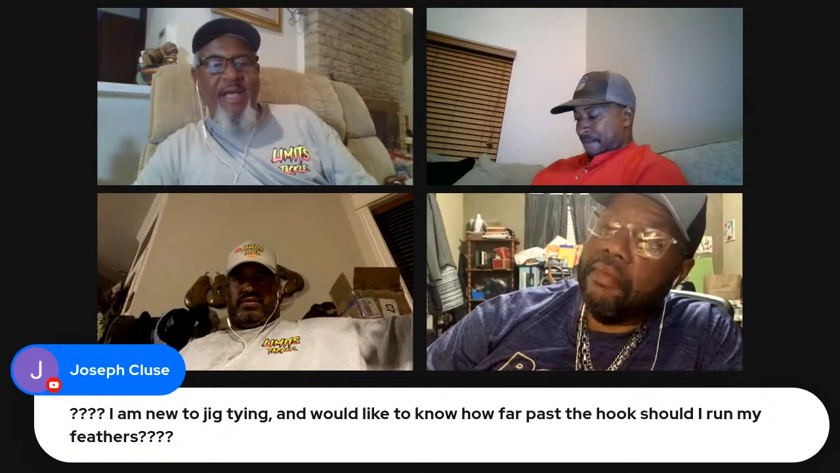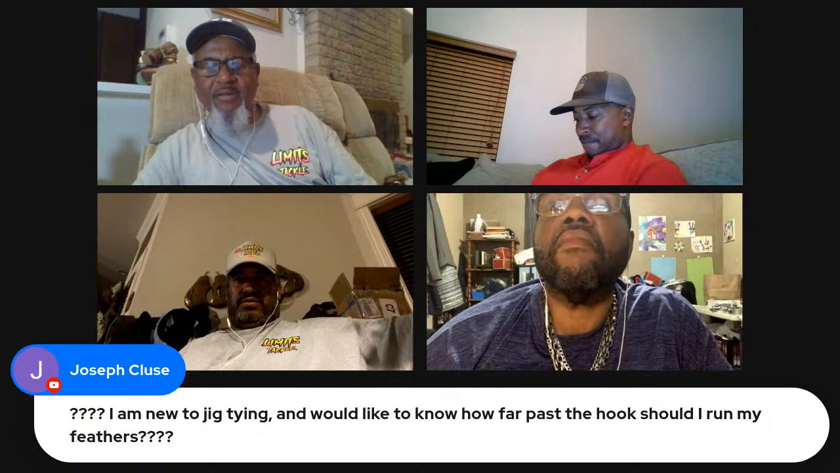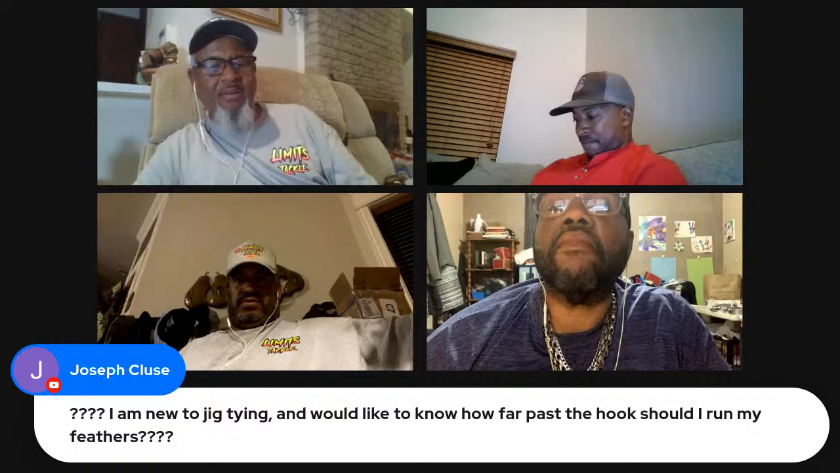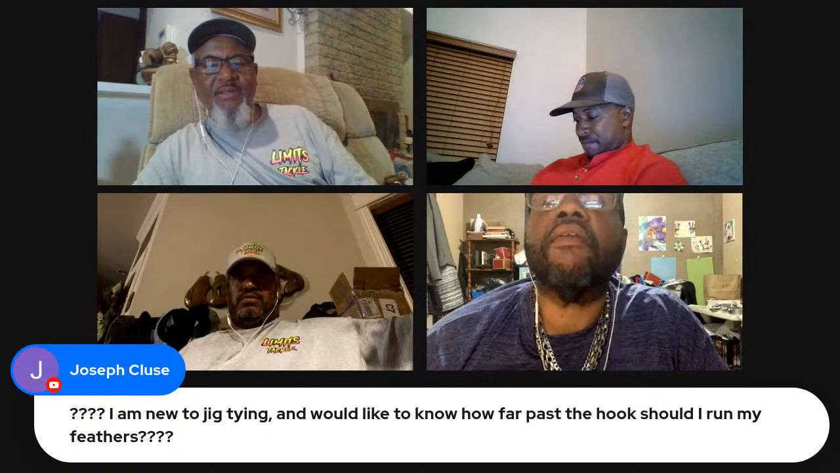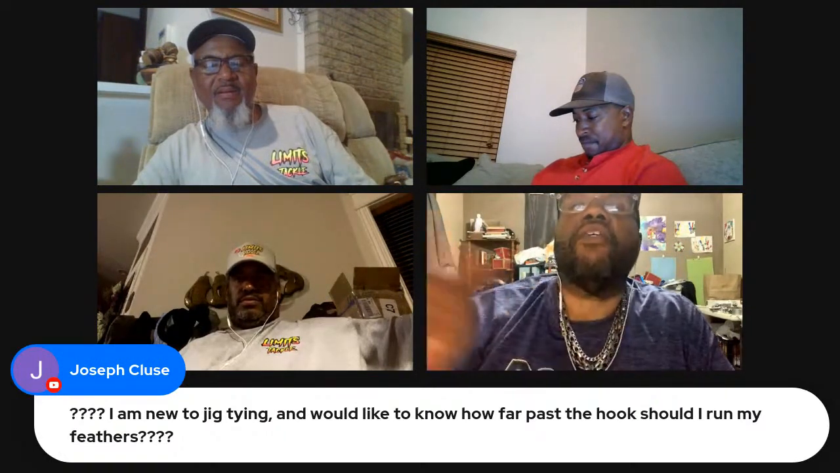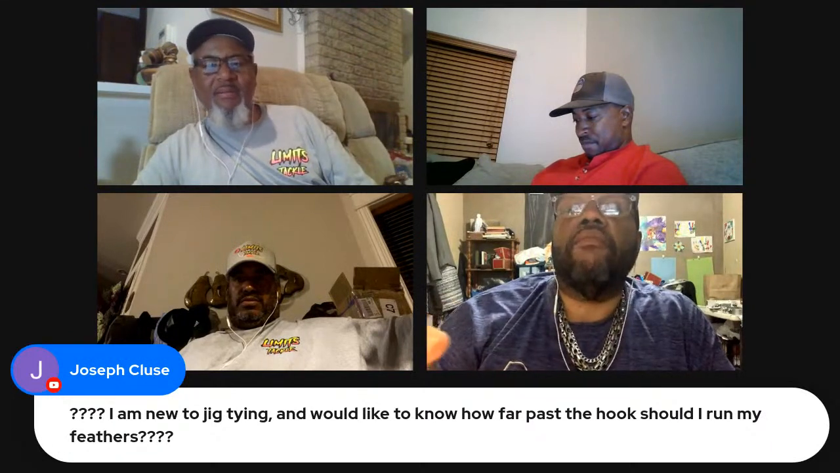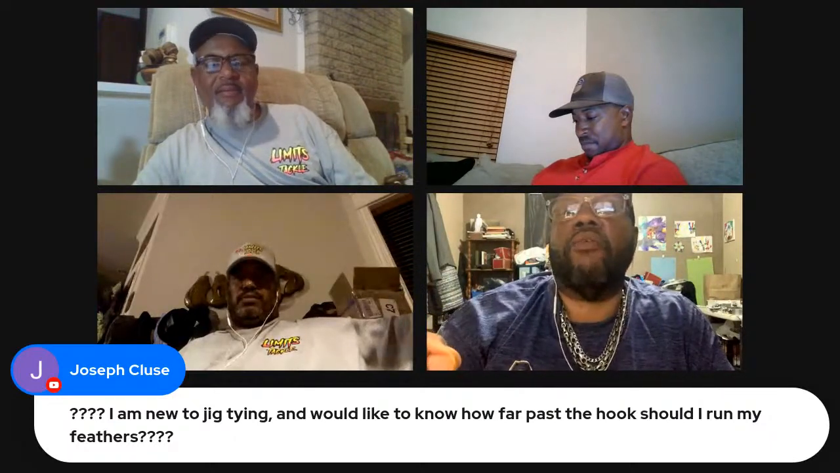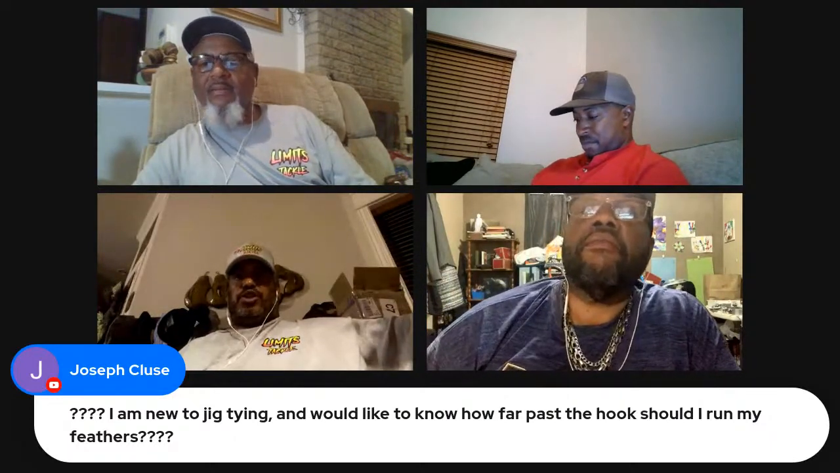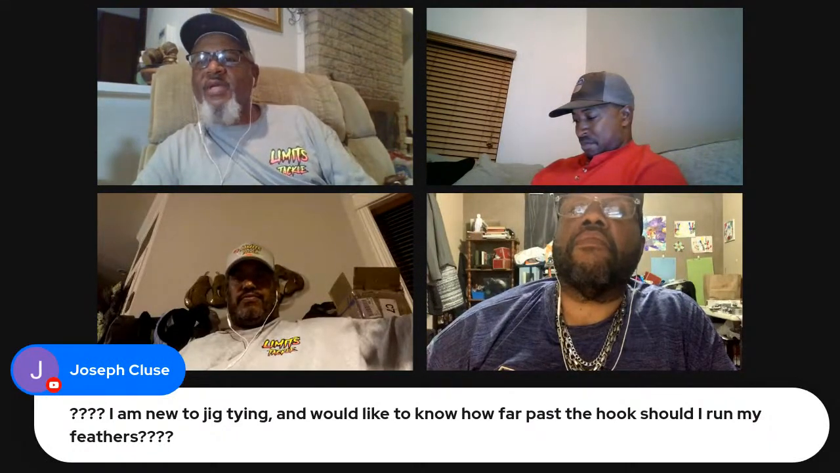I am new to jig tying and would like to know how far past the hook point I should run my feathers. He's talking about how far it should hang off the back. I would say shank length and just a little more. Line it up with your hook to the end of the shank, then just push it out a little more. That's about all you need. You don't want them to hit the feather. You want them to hit that hook.